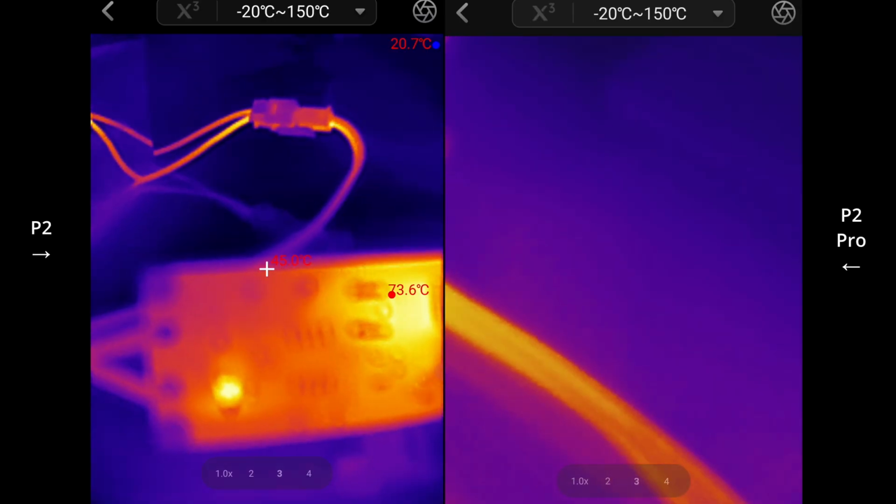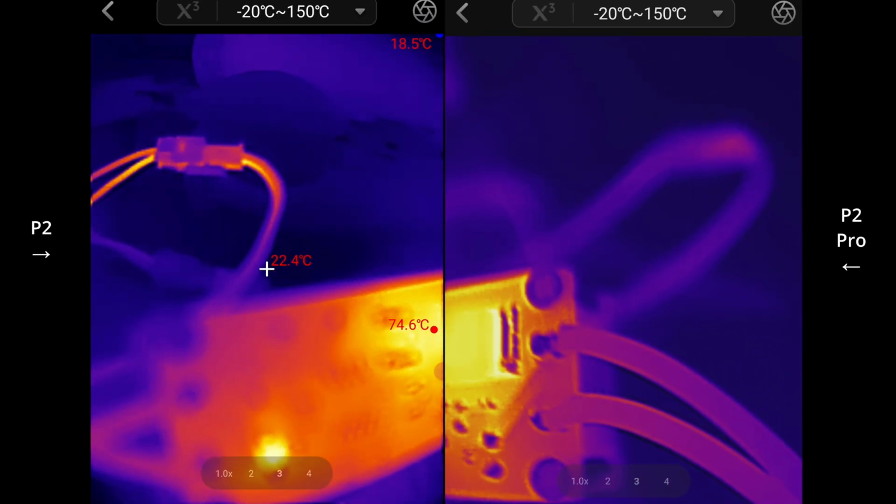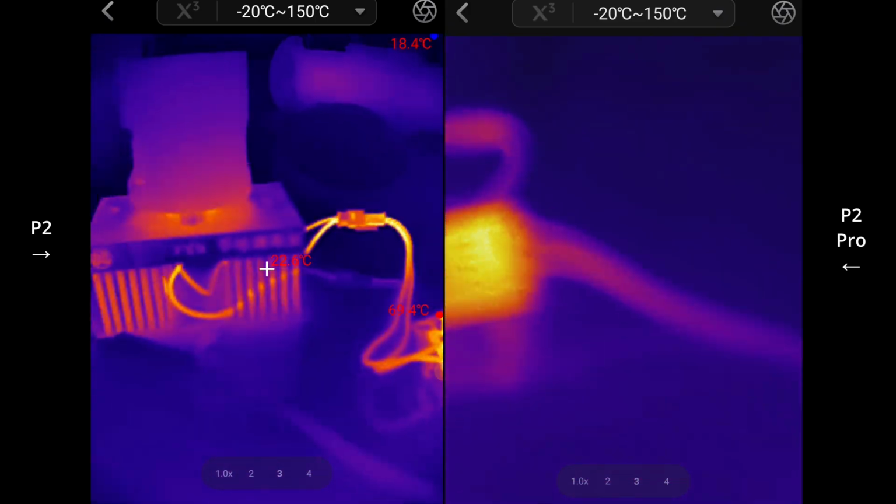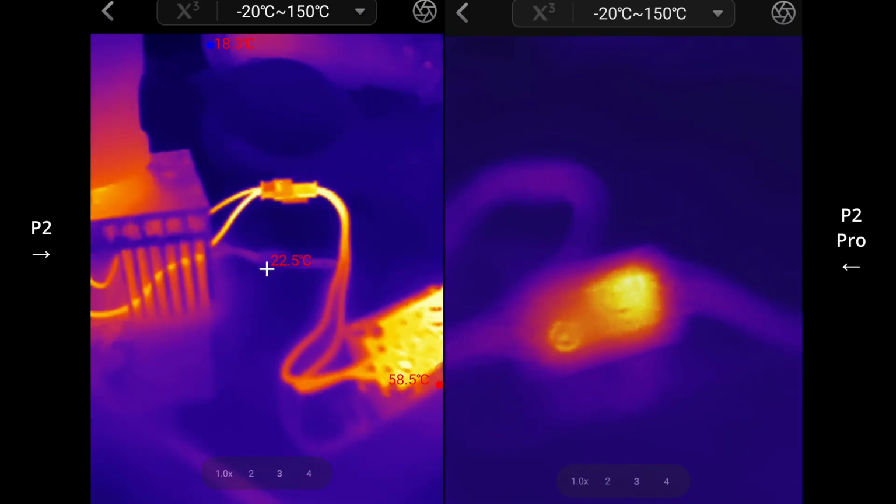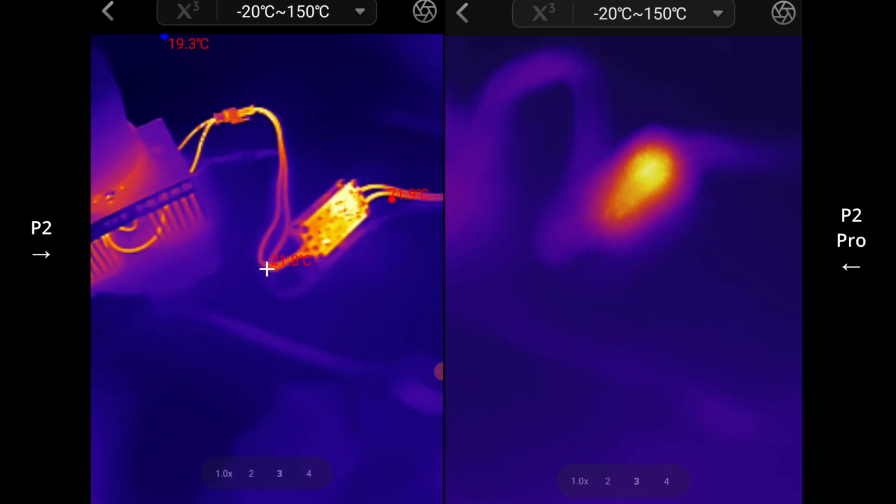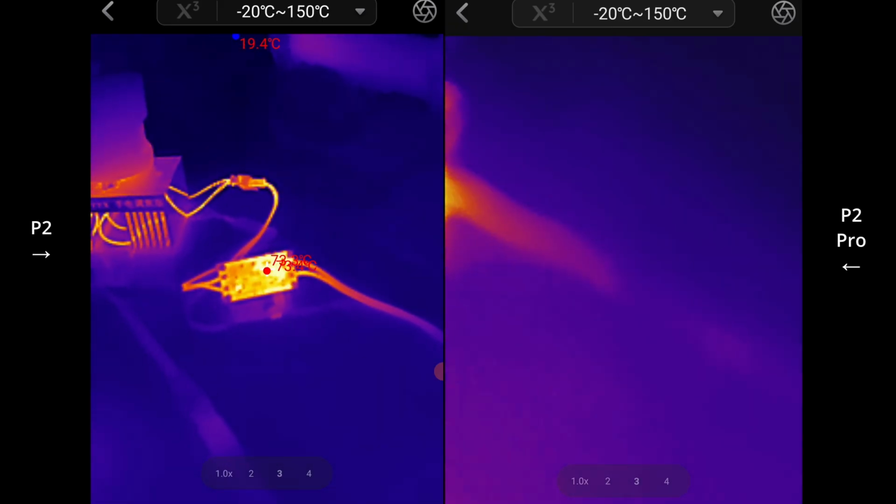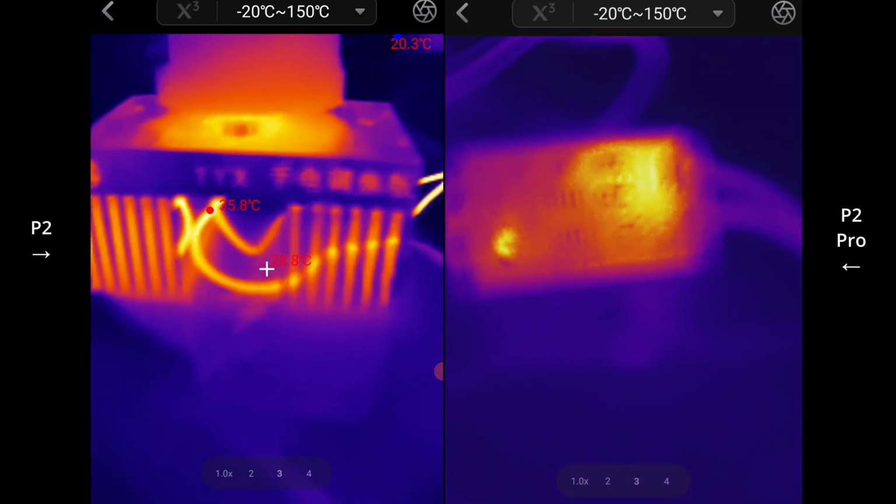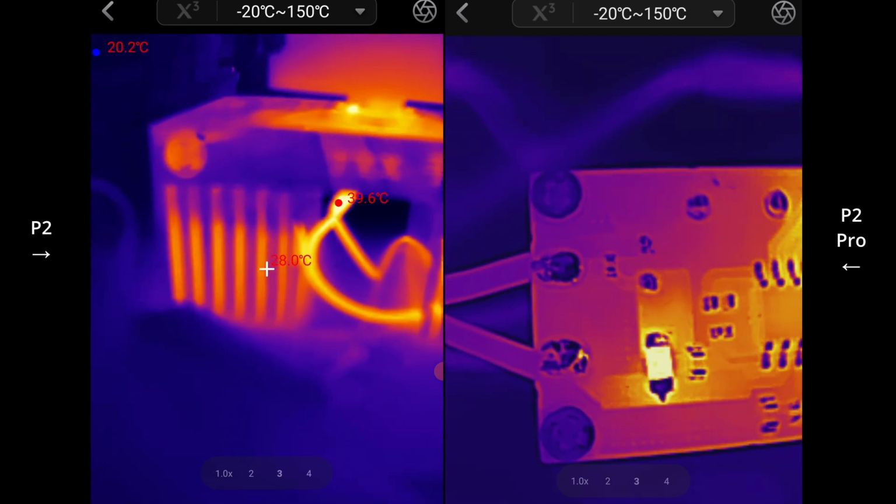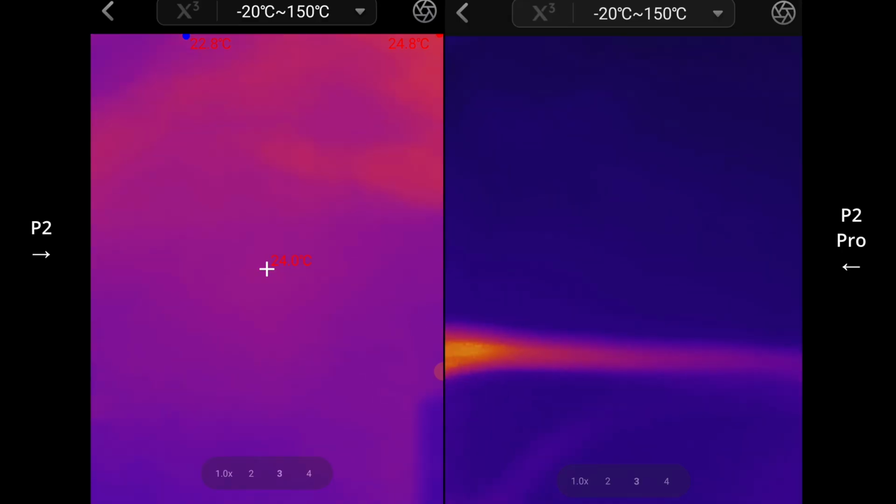So hopefully I can try to do a little side by side. It's difficult, but really night and day. You can still use the P2 for about, say, 30 centimeters to detect maybe some larger components, but apart from that, it's going to be really difficult. If you want to nail in to some of these smaller components, just flip this over.